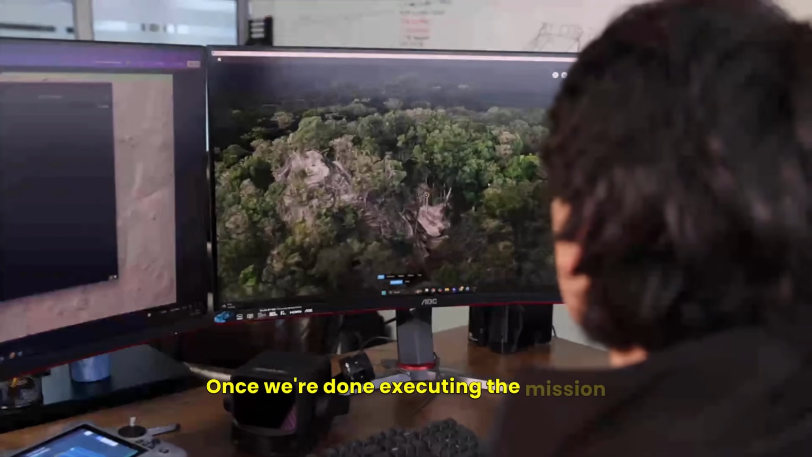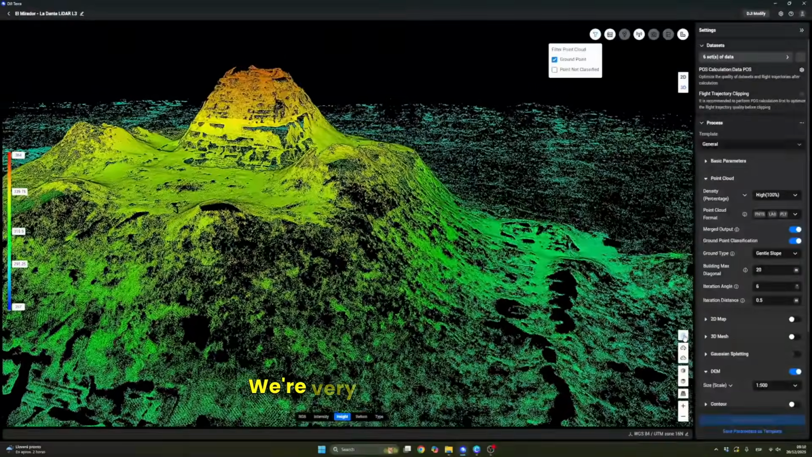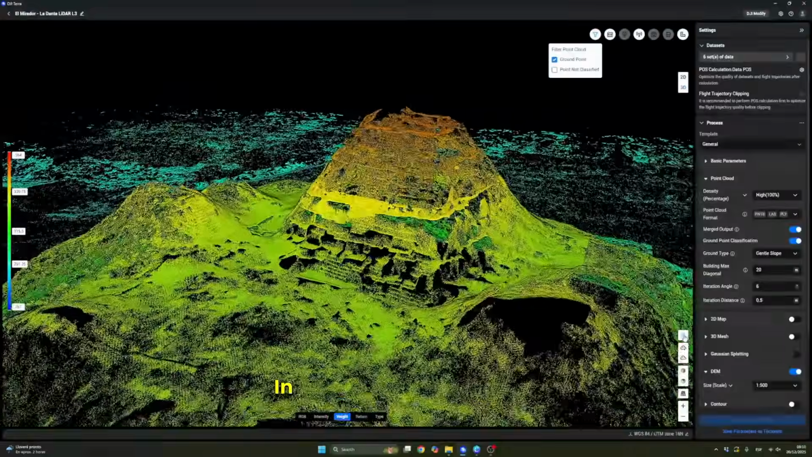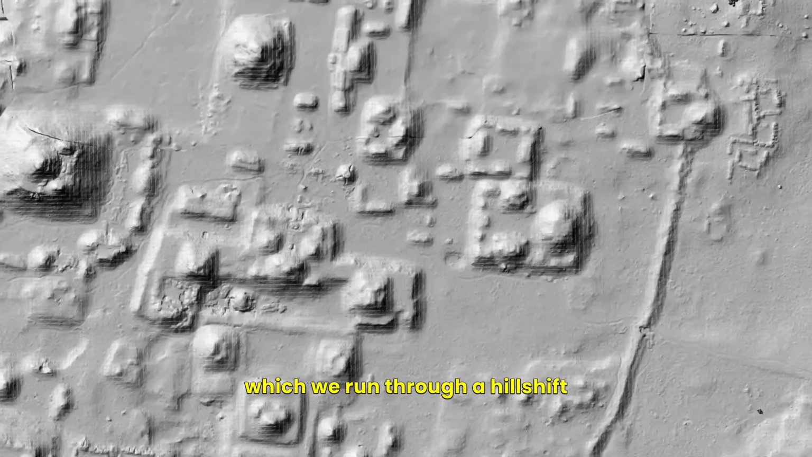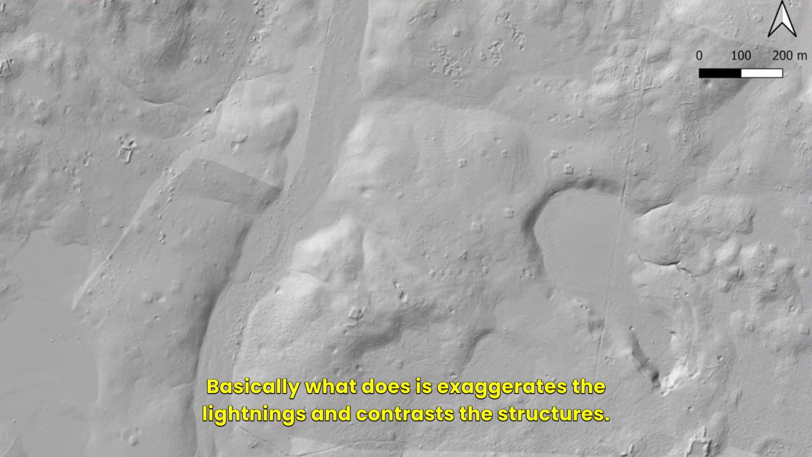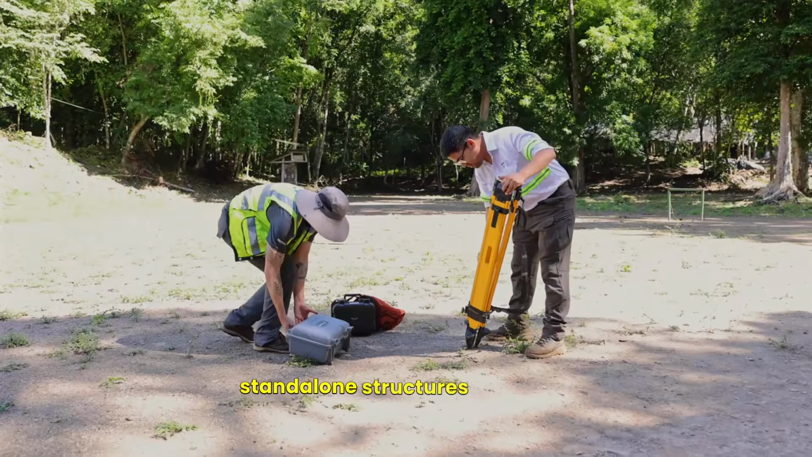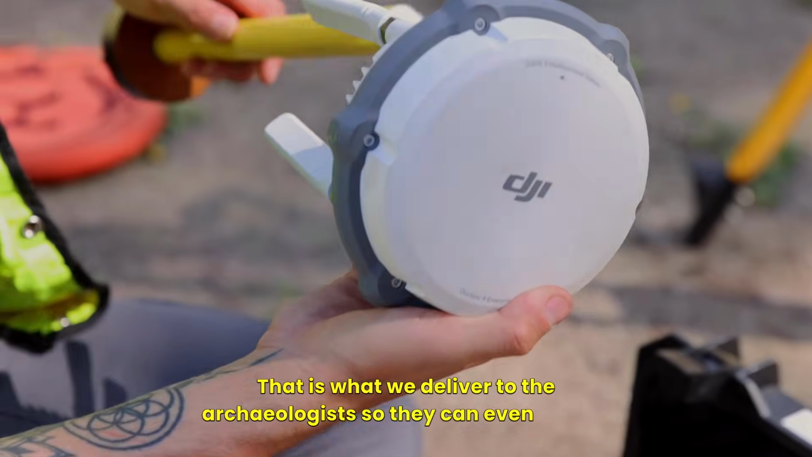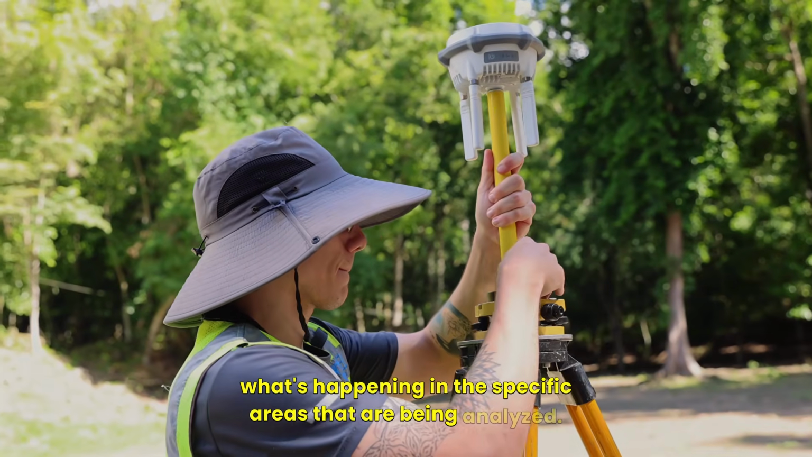Once we're done executing the mission flight inside here in El Mirador, the next step is basically just processing this information. We're very aware that we have to filter out all the non-ground points in order to get the final results. In this case are the digital elevation models, or the DEMs, which we run through a hillshade filter. A hillshade filter basically exaggerates the lighting and contrasts the structures. So structures and monuments like cities, causeways, or actually just standalone structures will stand out in this filtering process. That is what we deliver to the archaeologists so they can even further either continue the exploration or actually map and know what's happening in the specific areas that are being analyzed.